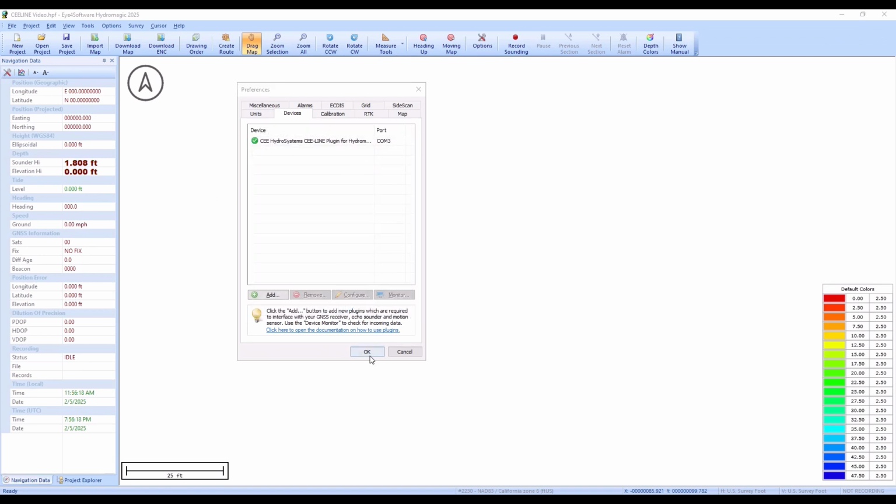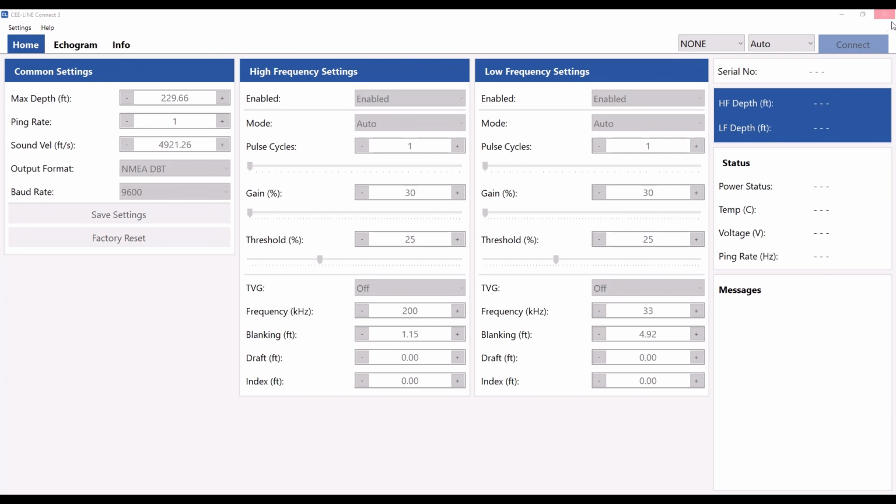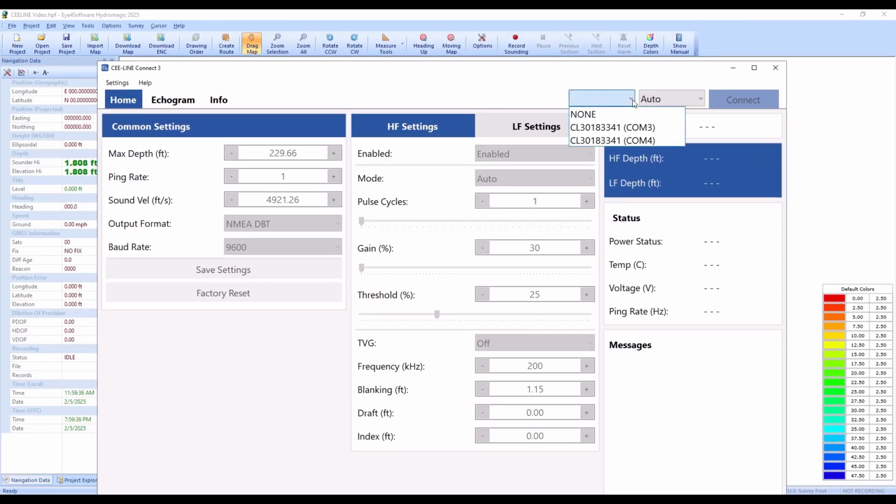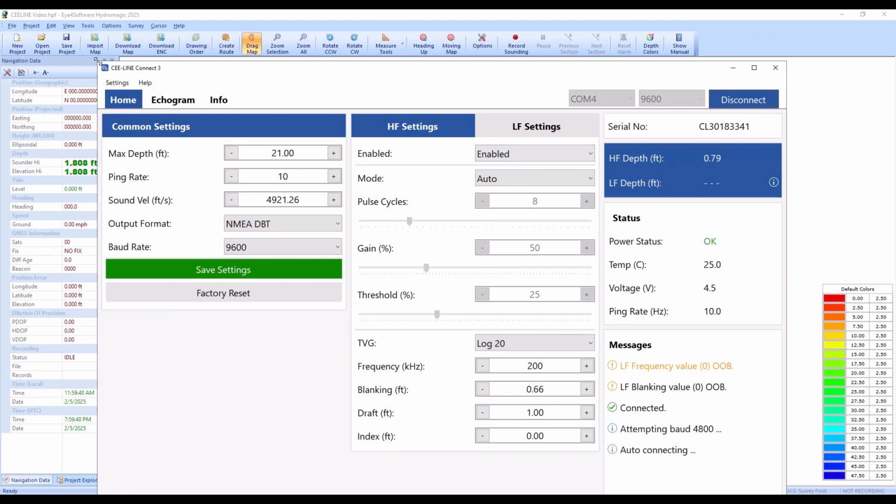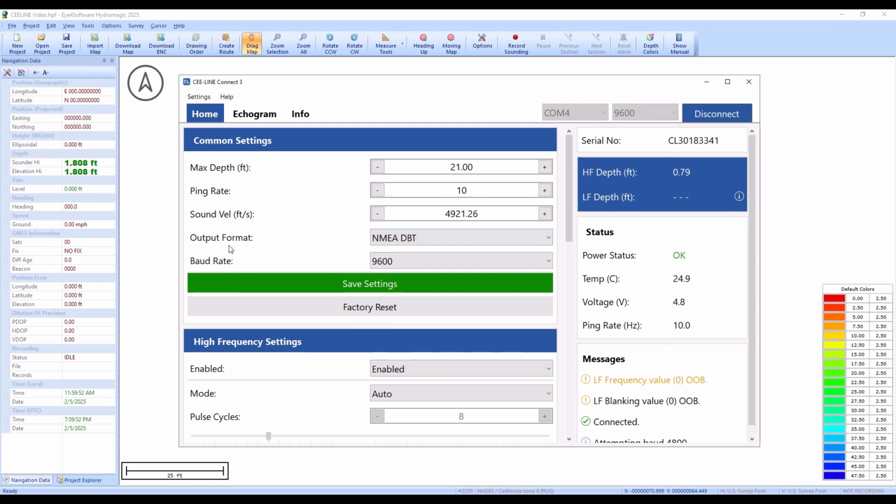So now we can close this for the time being. And now I'm going to just quickly open up C-Line Connect again so we can see both software packages running at the same time. So here's C-Line Connect opening. And now we saw the two COM ports, but COM3 was used to connect to Hydromagic. So if we tried that one, it won't work. So I'm going to connect on COM4 with C-Line Connect. I'm going to close it down a little bit so it can fit in the screen.